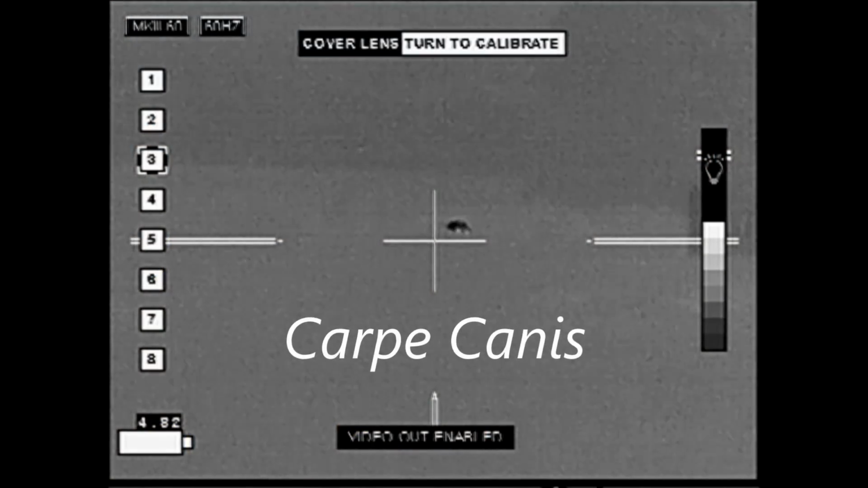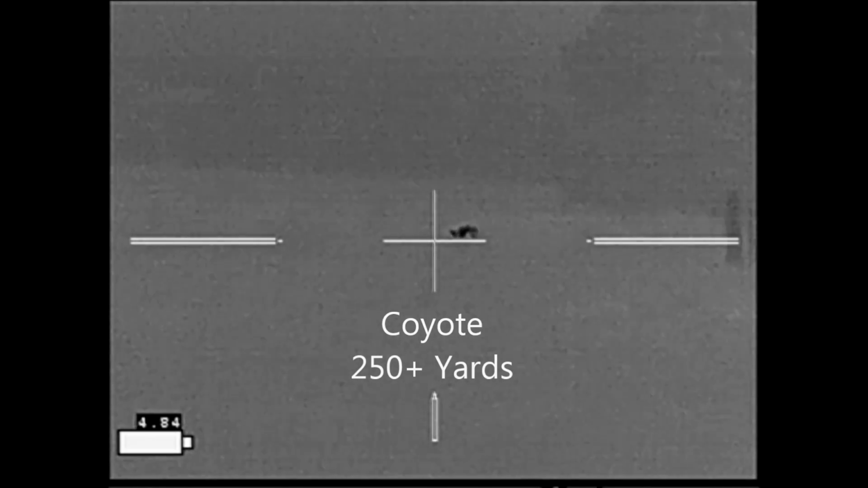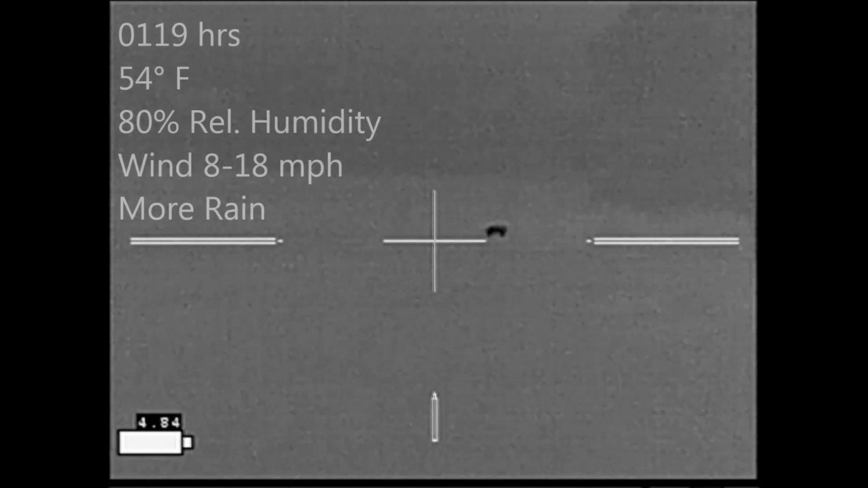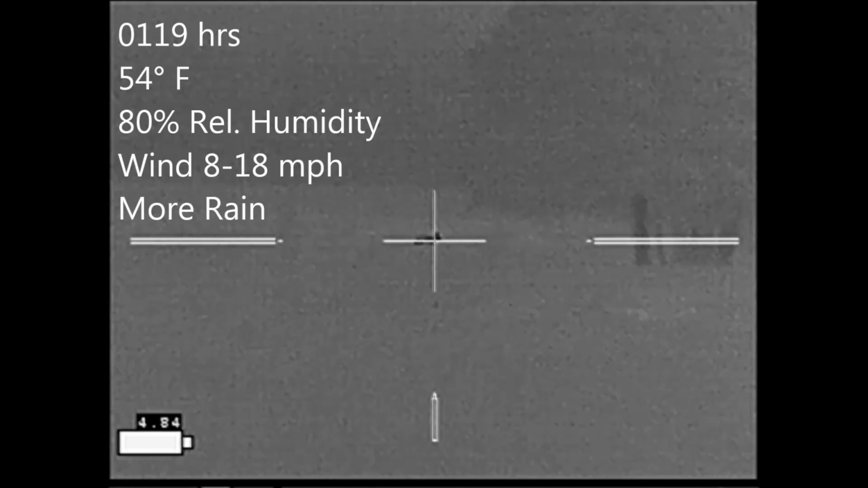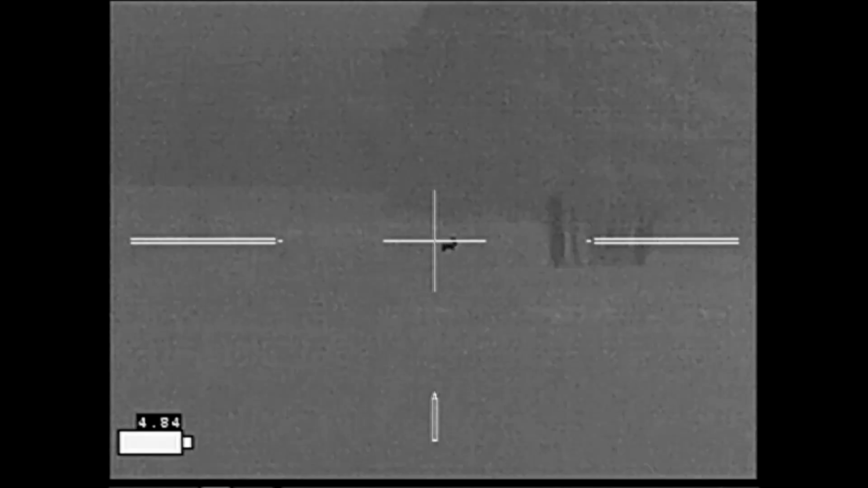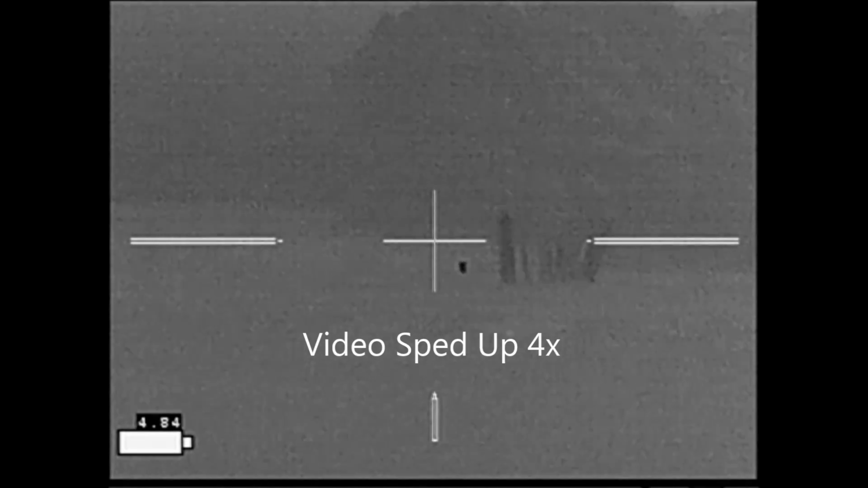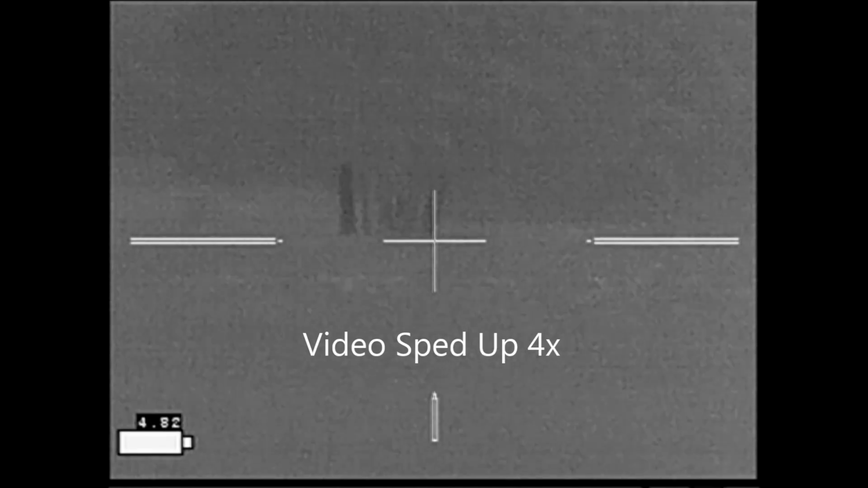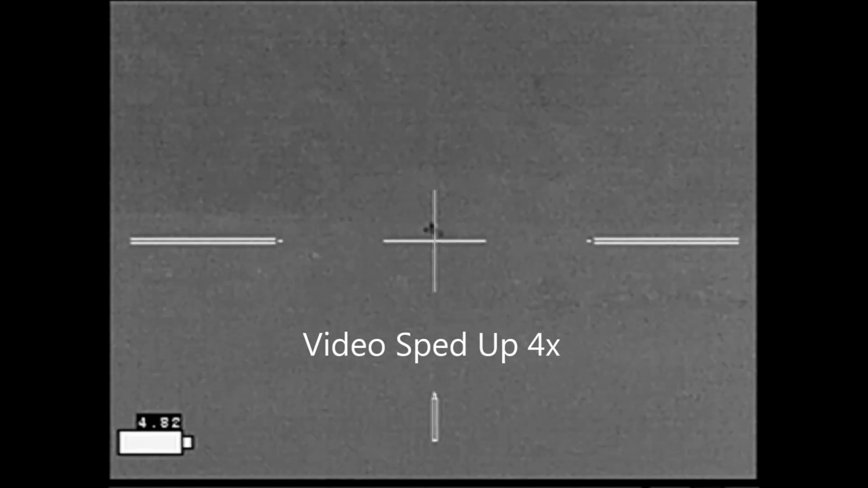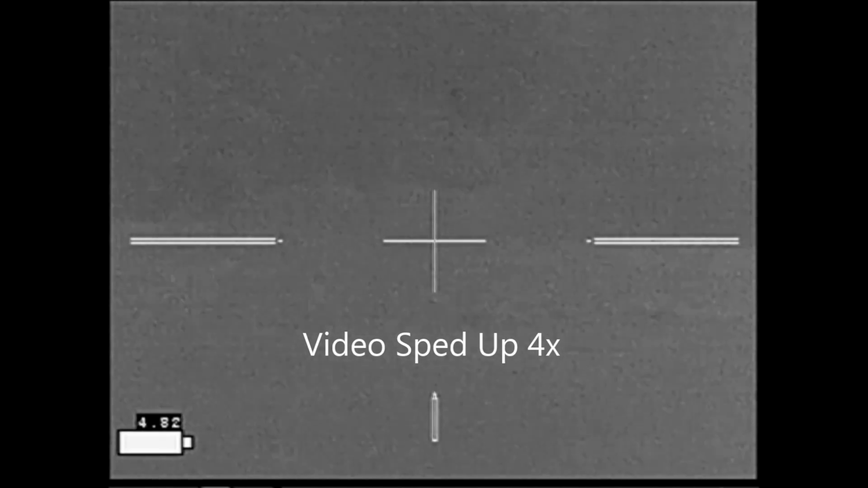And finally, Carpe Canis. I just finished up with the hog, was doing a 360-degree scan when I spotted this coyote off to the northeast. Started doing some lip squeaking to bring it in, and he responded. By this time conditions had deteriorated quite a bit, and so the video isn't as good as I would like, but over the next 3 minutes or so he made his approach, responding to my calls, coming in closer and closer.